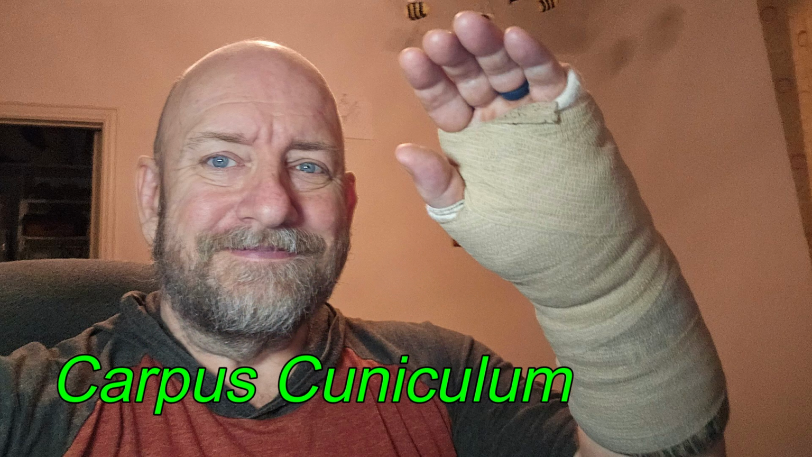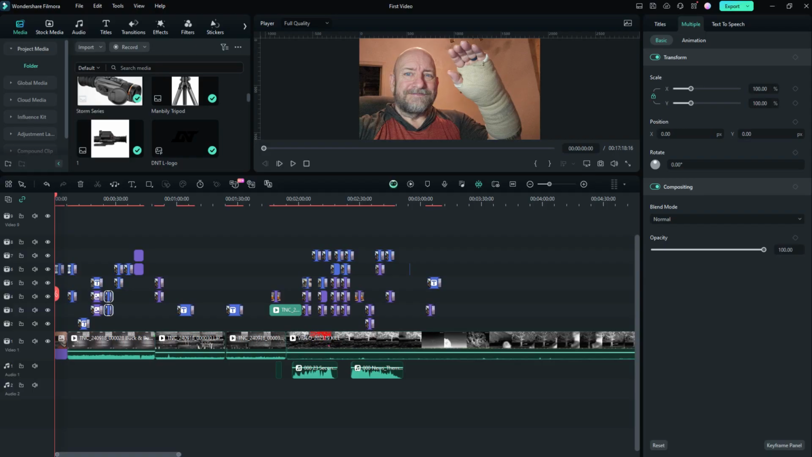Carpus caniculum. Well, I had carpal tunnel surgery, and the doctors removed the metal plate that was in my arm from the last surgery, and I got a steroid shot for some arthritis. And in the meantime, my video editor program went belly up on me, and I had to get the new version, which is about 5 versions different. The format has changed considerably, and I'm having to relearn everything.